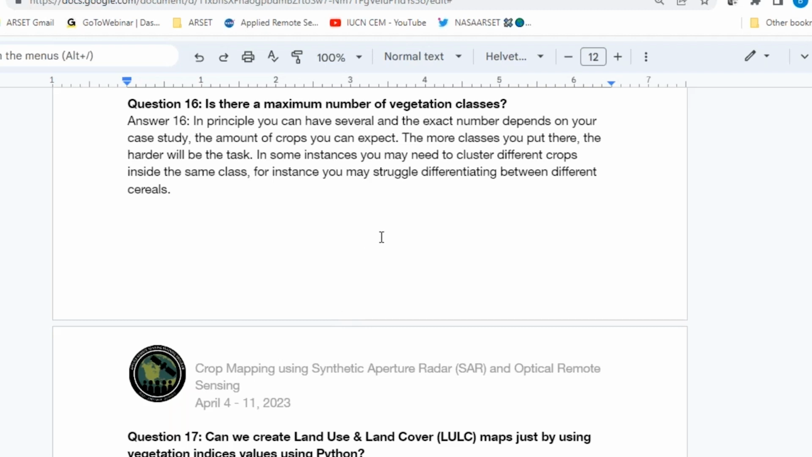Like the cereals, for instance, they're quite similar to each other, and often your classification will have errors there. Then you classify them all inside a single class, and you get higher accuracy. So it really depends on what you're trying to do.